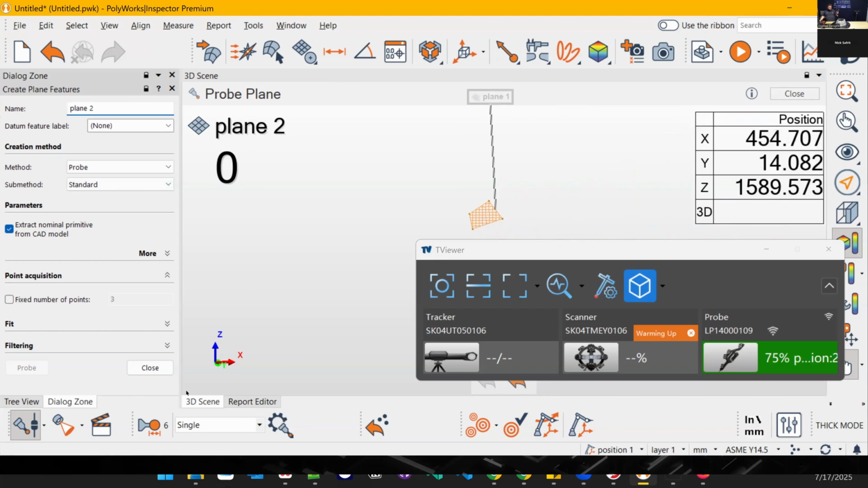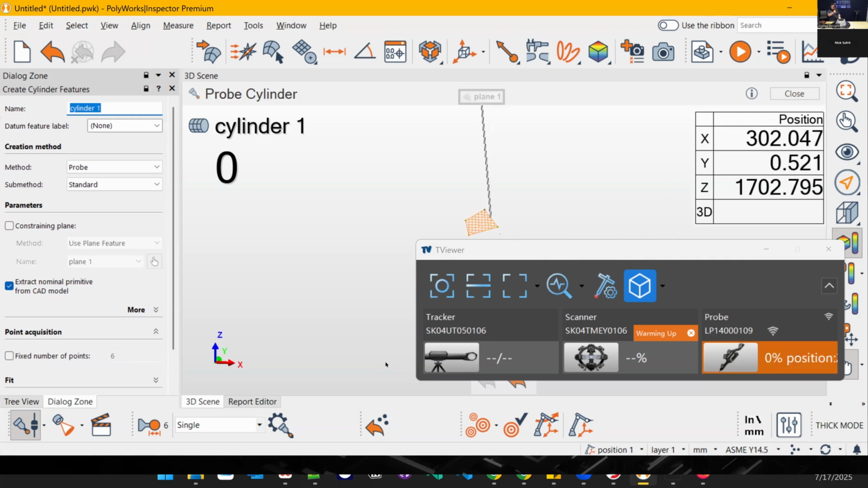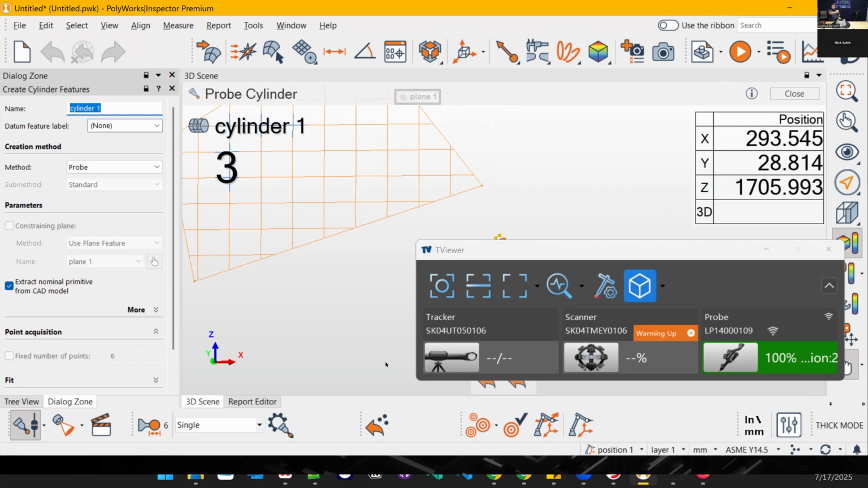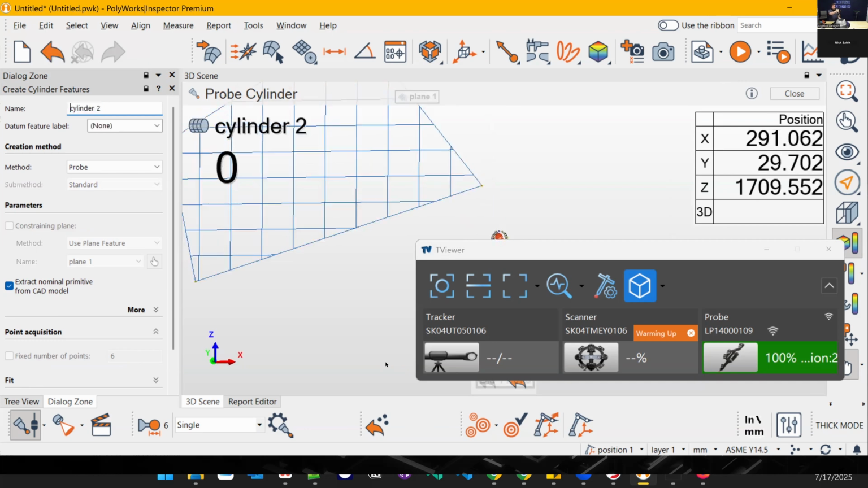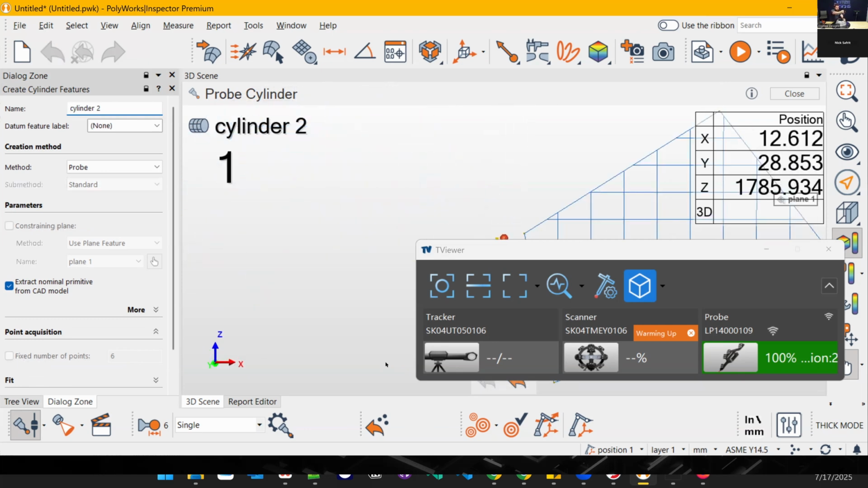Grab a couple of cylinders. With these three, there should be enough features to get us a real quick alignment.